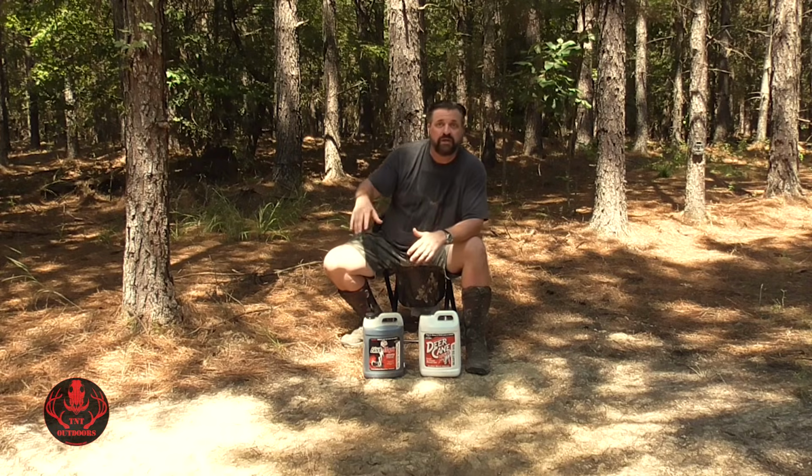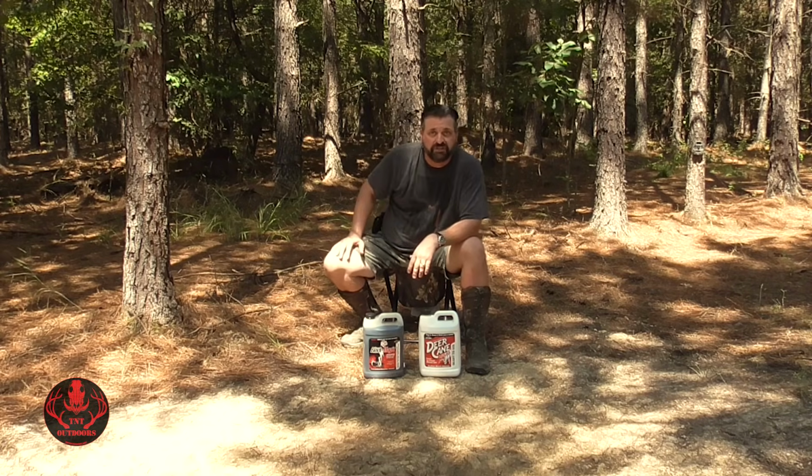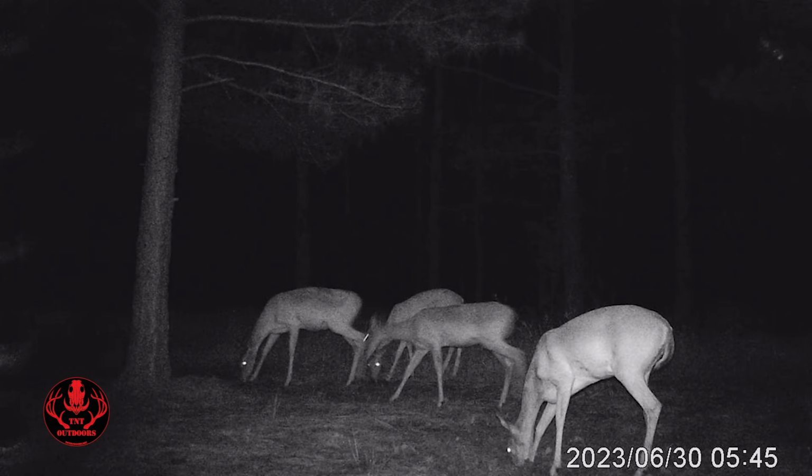We got a set of pretty good regular few does and few fawns that come in over the last year. We got a lot of doe activity here. I want to keep these does coming in.